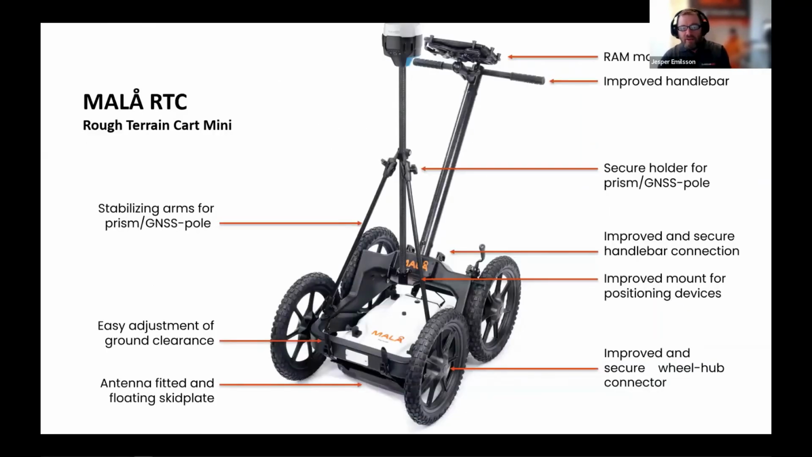Yes, there are several things. For instance, the handlebar, the way you attach it to the cart part, is much improved and much more secure than before. It's of course lighter in weight, and it's a smaller sized RTC, therefore the mini part of the name. It has a perfect fit with the new Easy Locator Core.